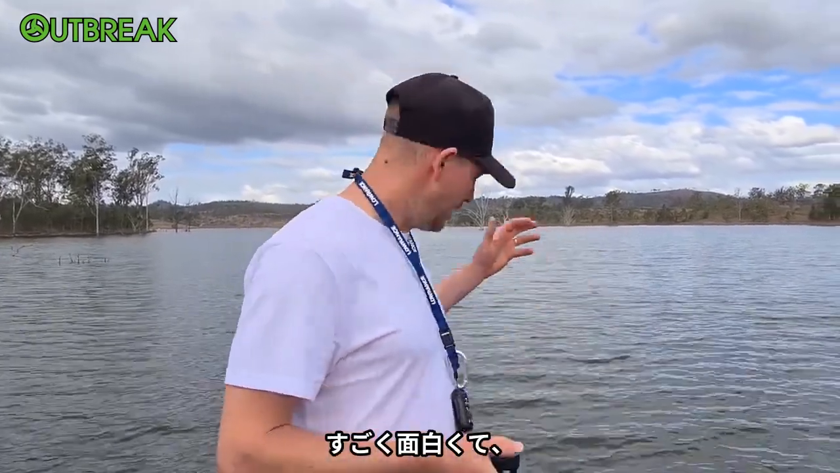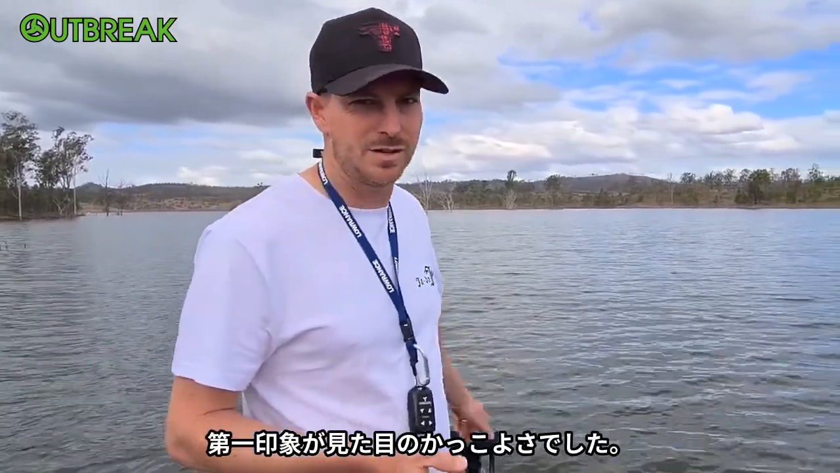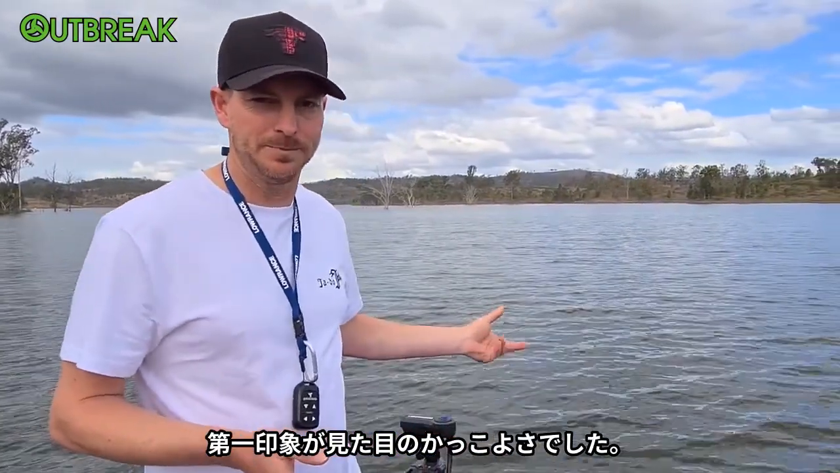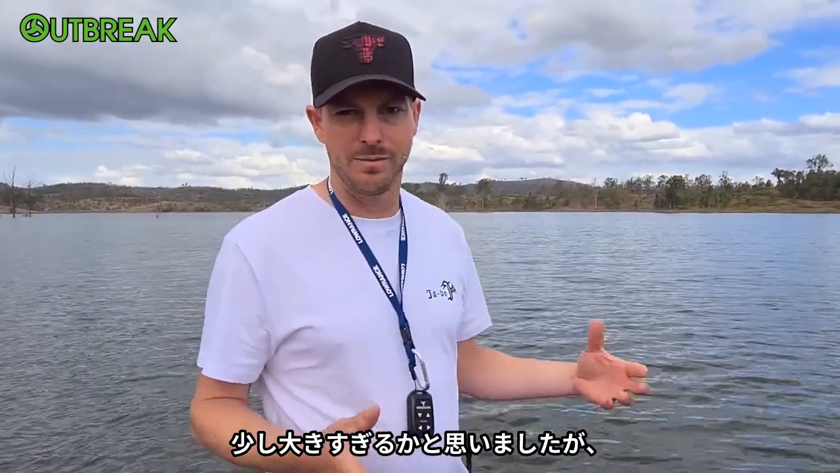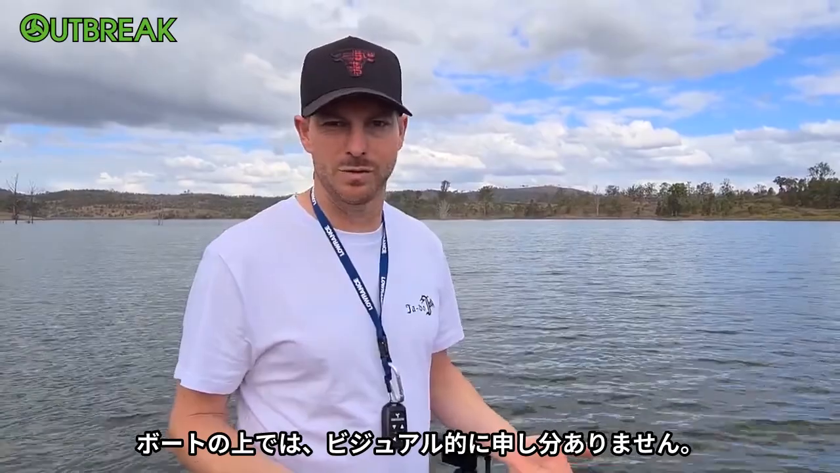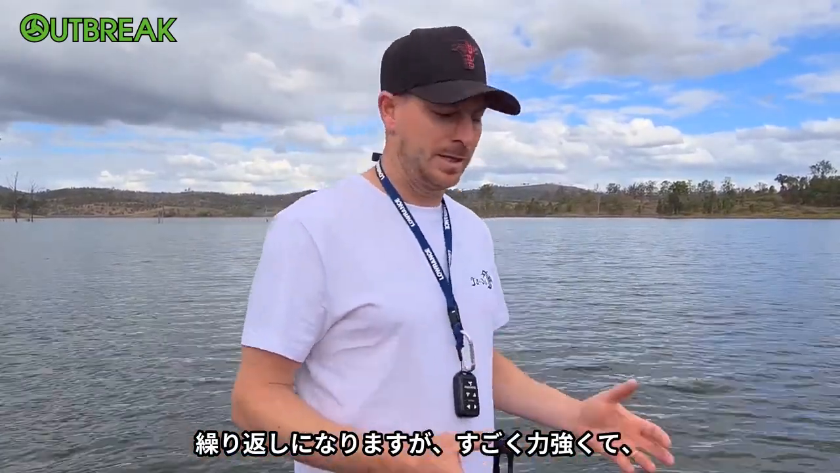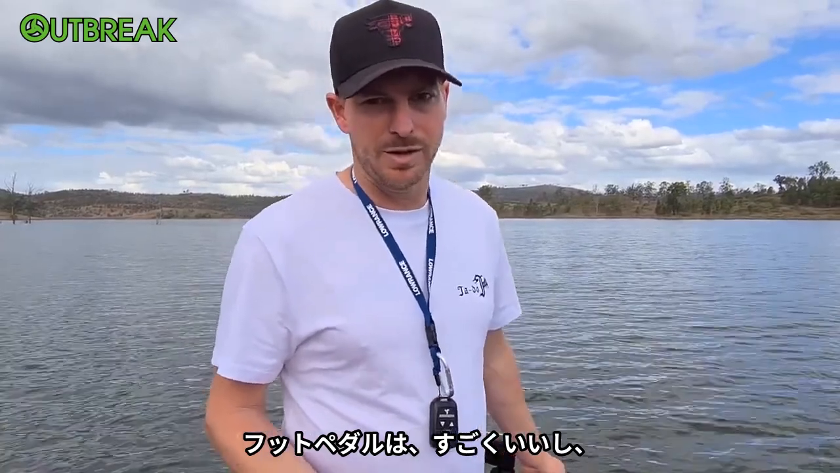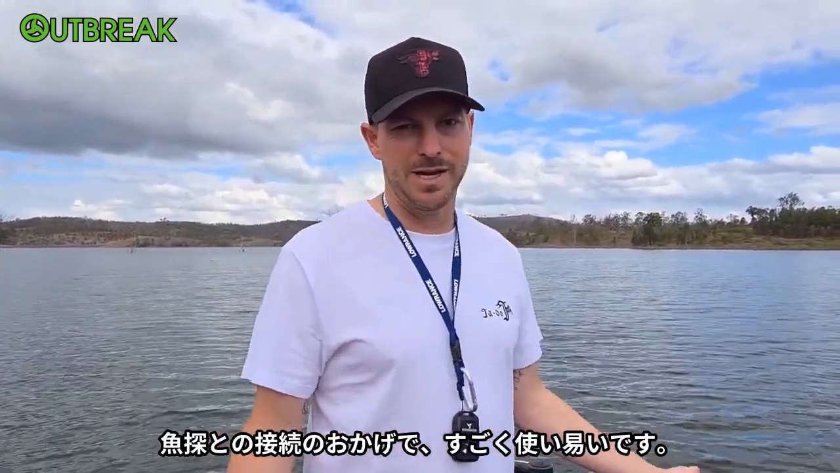It's lots of fun. It's strong, it looks cool. That was one of the first things I looked at and went, gee, that looks pretty cool. When it's on the boat, it looks great. I thought it might be a bit bulky, but no, it looks great on the boat from a visual point of view. Like I said, it's strong, it feels strong. The foot pedal is really good. And networking it to the sounder makes it heaps easy to use as well.